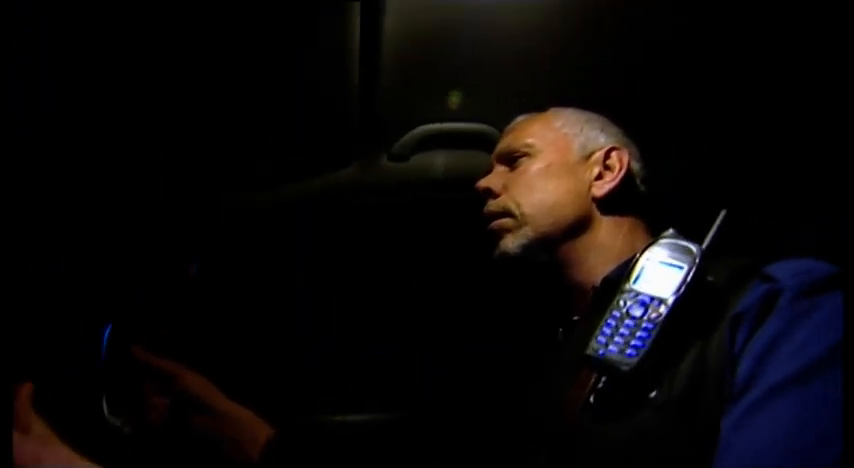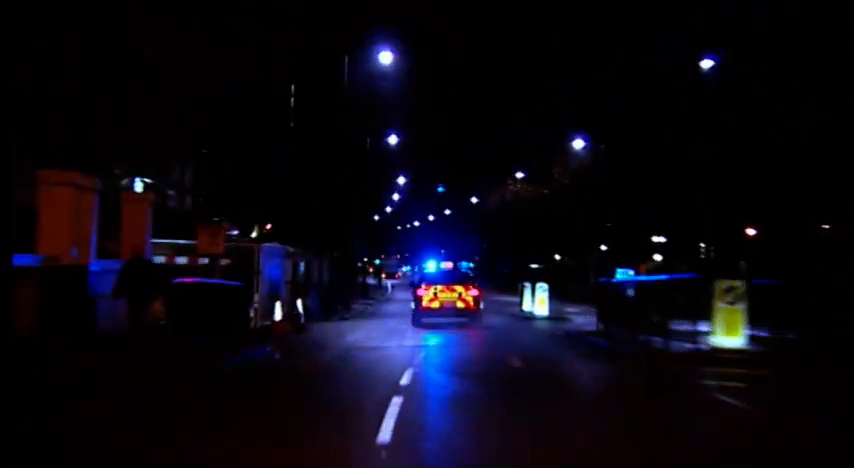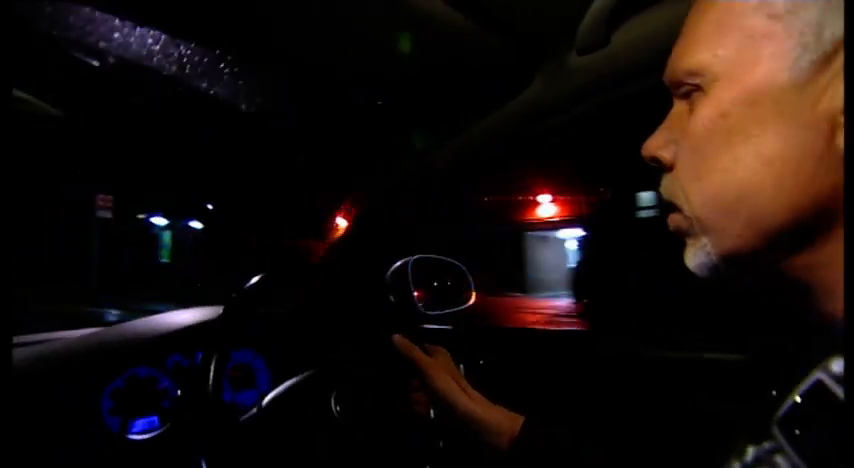Tonight, Brodie and Madden are involved in a hot pursuit, part of a police posse chasing a stolen car. I've got other cars in front of me, and I've got another car coming up on blues behind me. 500 feet above the dog van is a police helicopter, call sign India 99. 197, 197, 845. Sergeant Madden's driving at over 70 miles an hour.